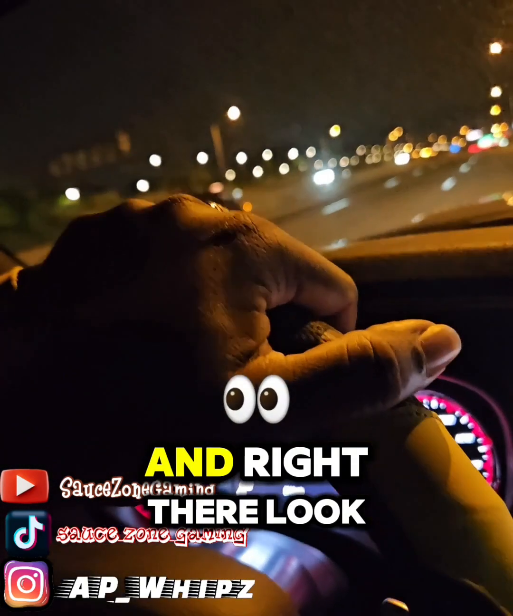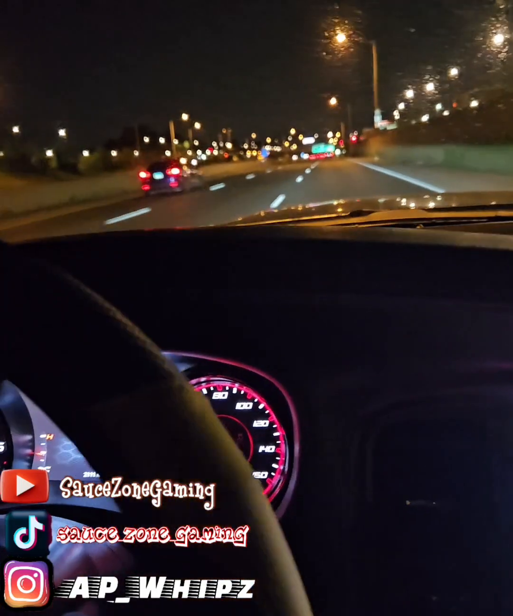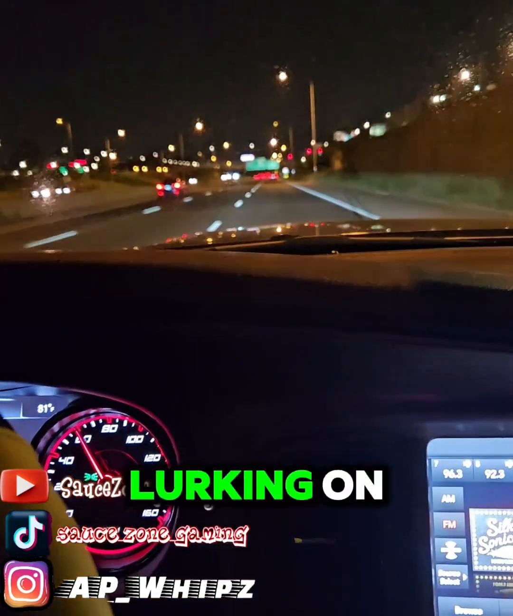It's a car behind me. No, he ain't behind me, but I see him like he ain't got no lights on. See what I mean? Like he ain't got no lights on, but he want to ride all slow and whatnot. And right there, that look like a Ford Fusion. His rear lights work, but his front lights, nah. People gotta look for it. They probably be lurking on some.